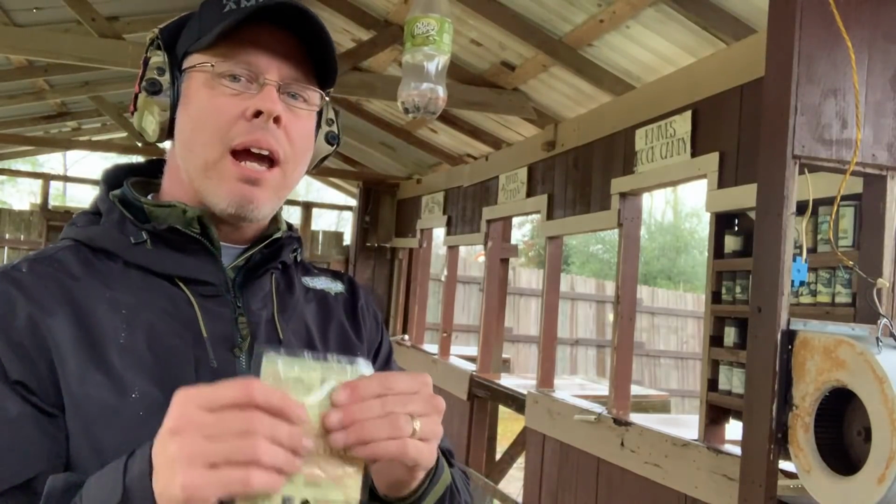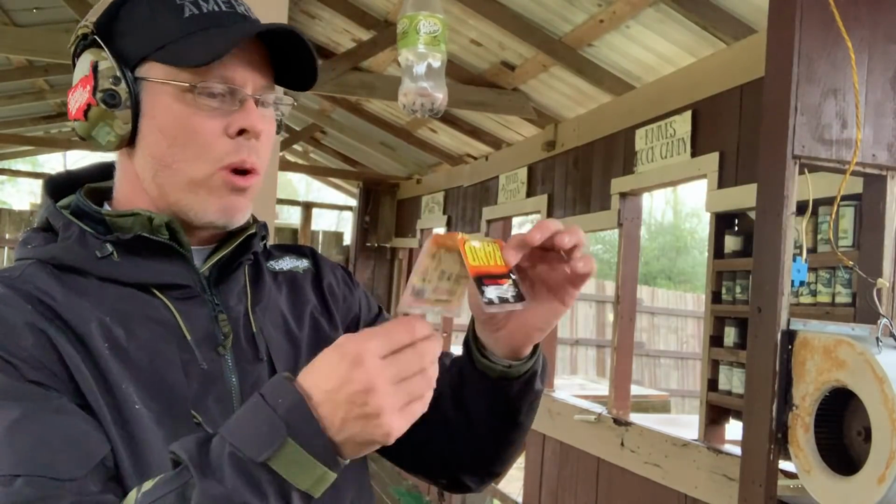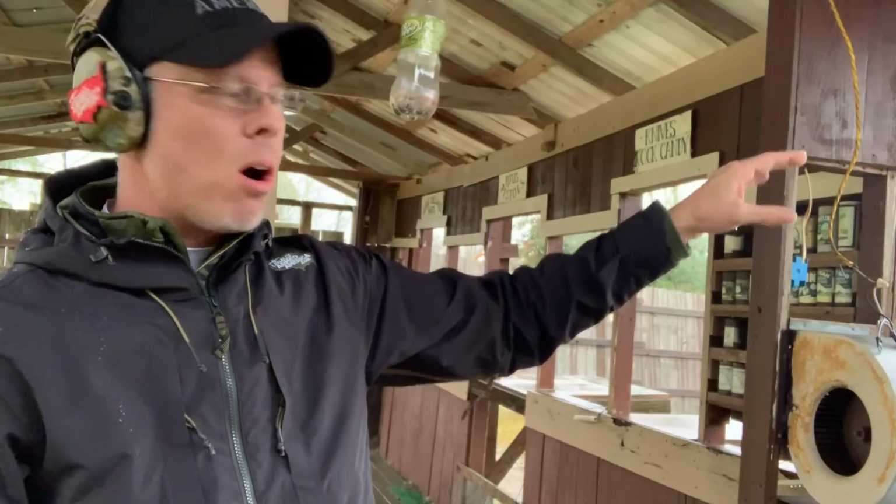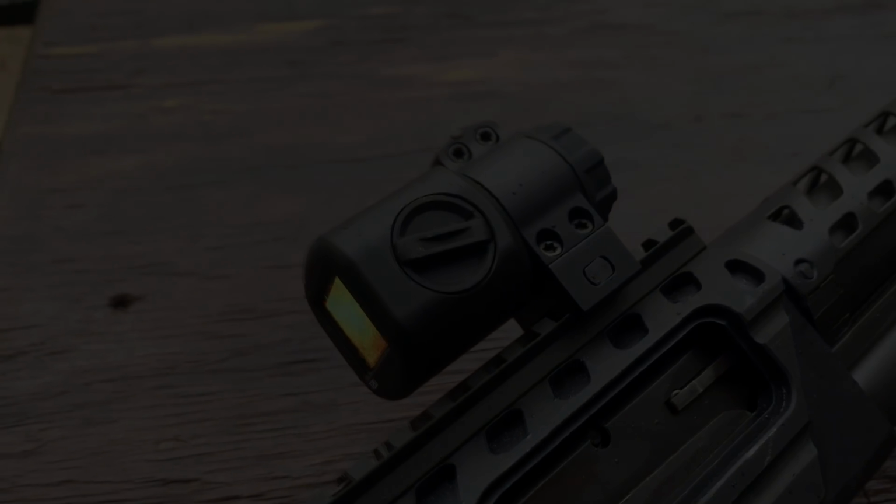So I'm gonna heat these hand warmers up. I'm gonna hang them over the top, this one set. I'm just gonna drape them over the top like that. And I will know that that's the top of my target when my thermal picks it up. We're gonna make this T20 work today.